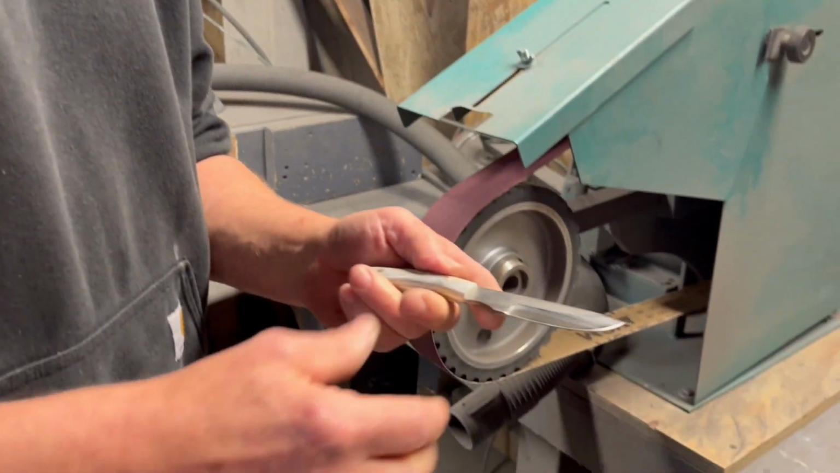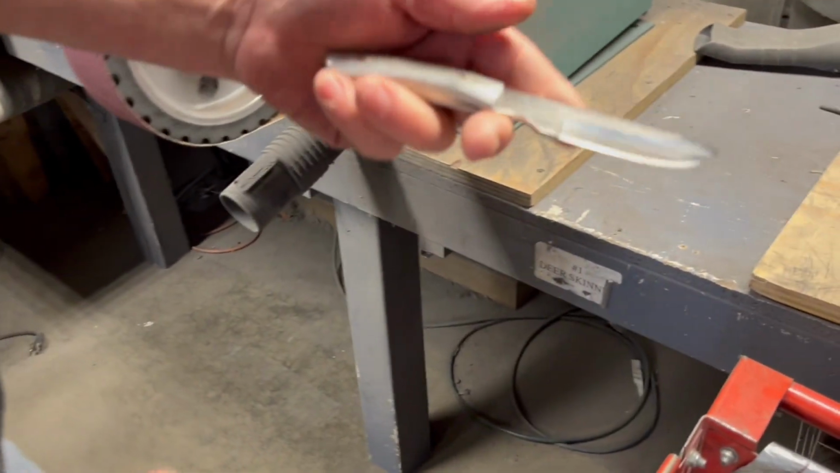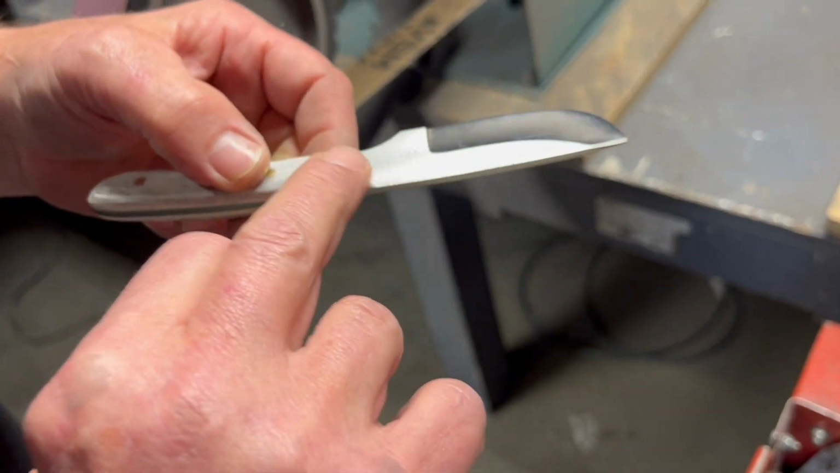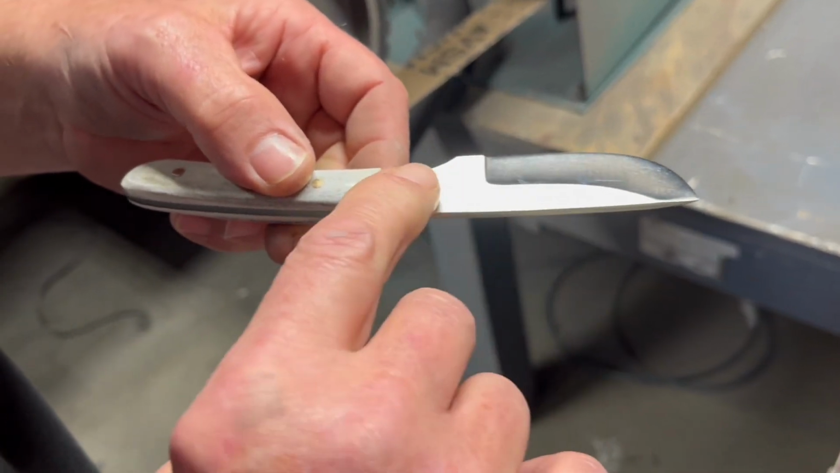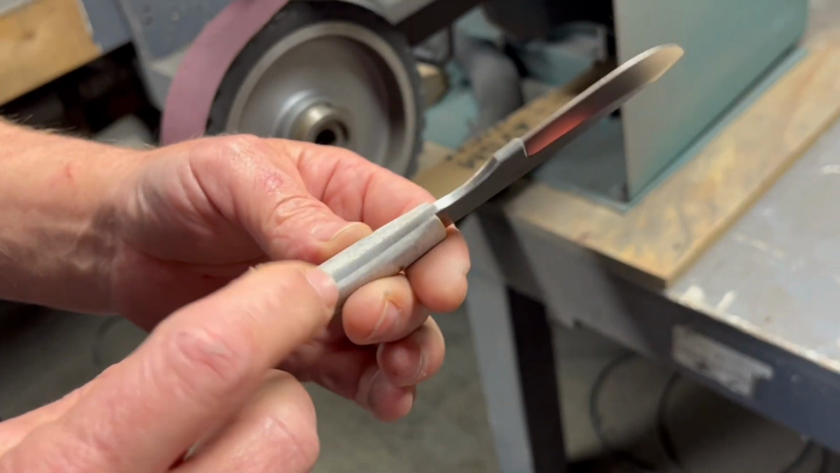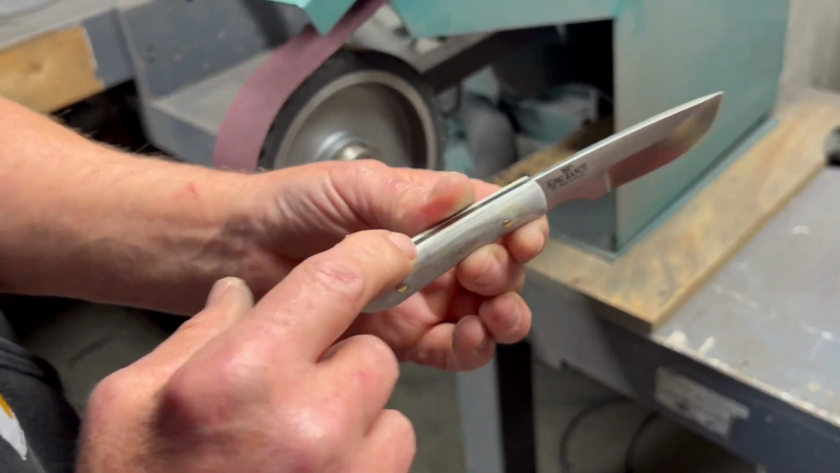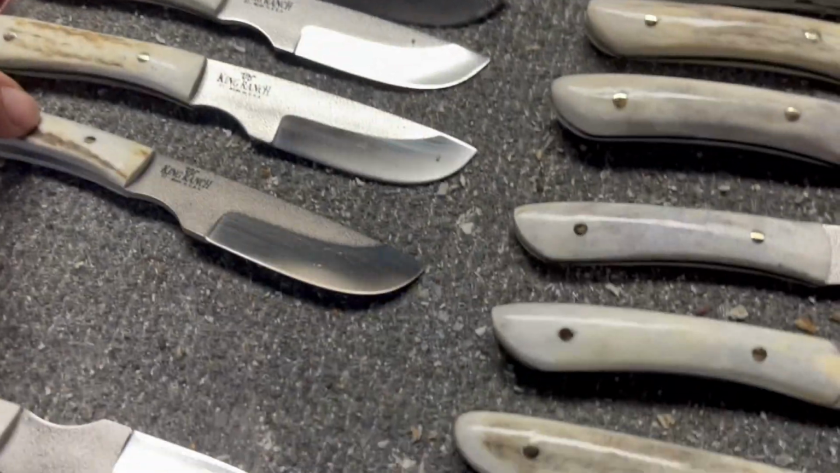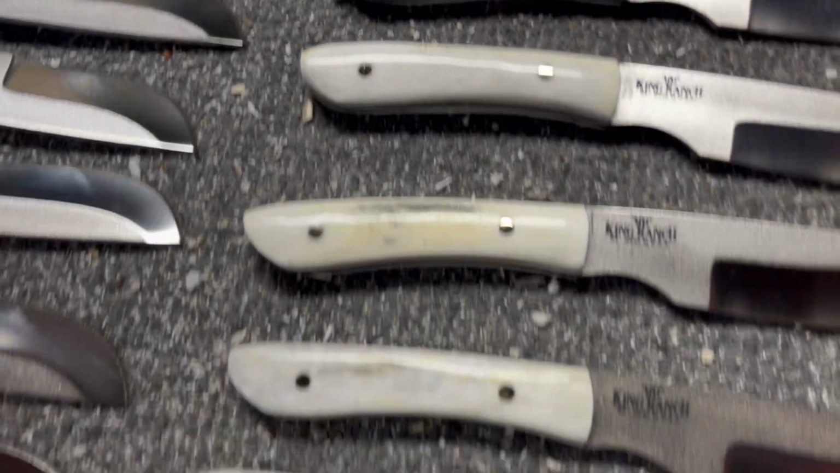This is a style that we've started building them about a year ago, and we didn't surface grind it. We left the mill scale. This is the raw mill scale, if you can see it. Kind of gives it a nice custom look. And then we cut this out at Texas Axis deer, whitetail, and there's a little elk in here. So right now I'm going to show you how we sharpen them.